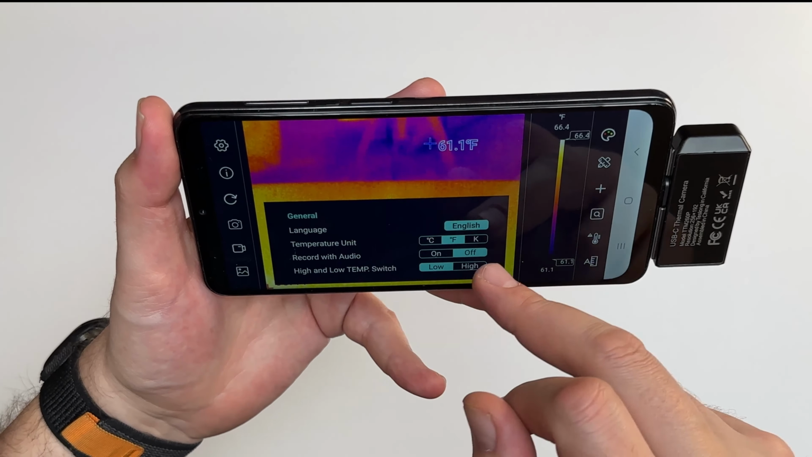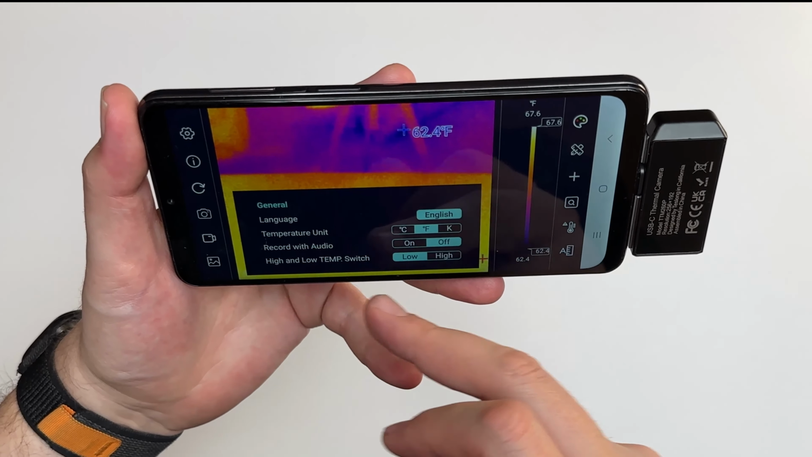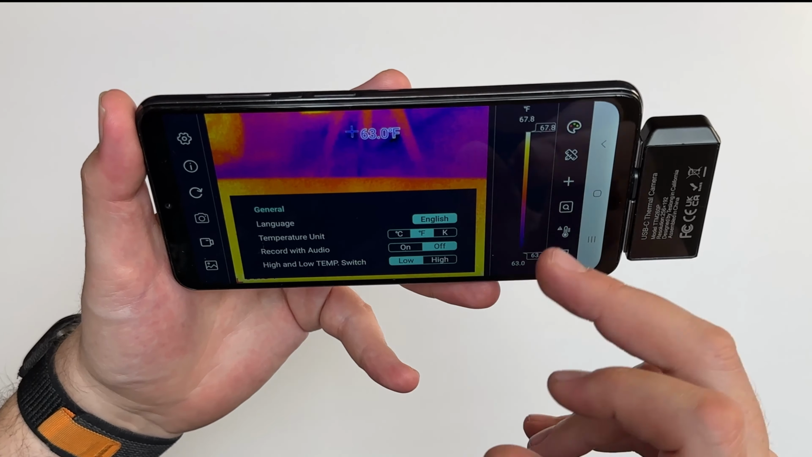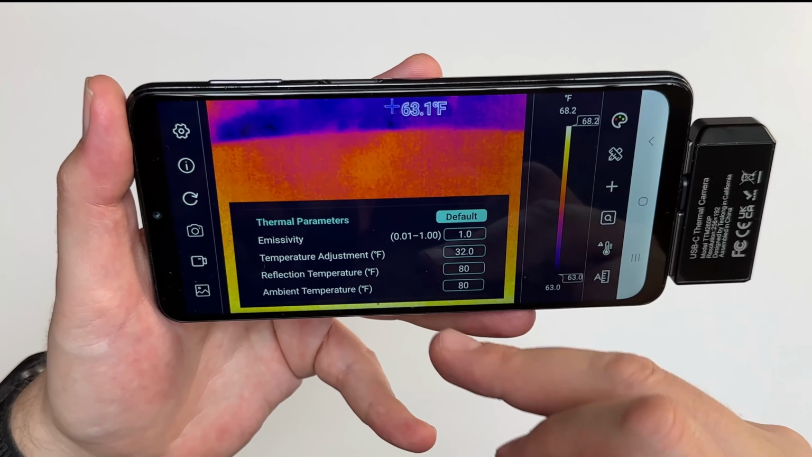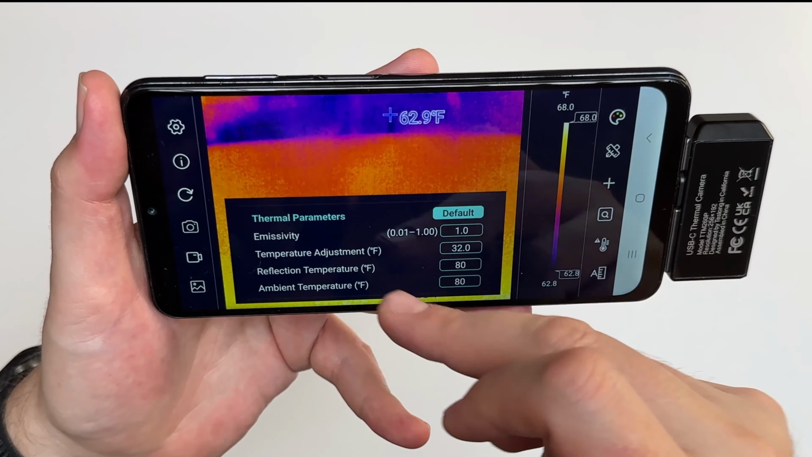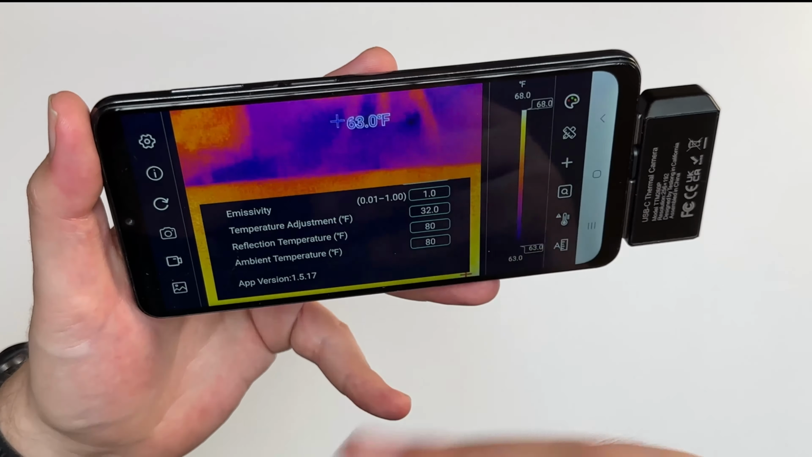You can record with the audio. You can have that on or off, so if you want to record videos, you can. The high and low temperature, you could do low or high there. Then you got thermal parameters, which you could do the defaults. You could do temperature adjustments, reflection temperature, ambient temperature, all of that.